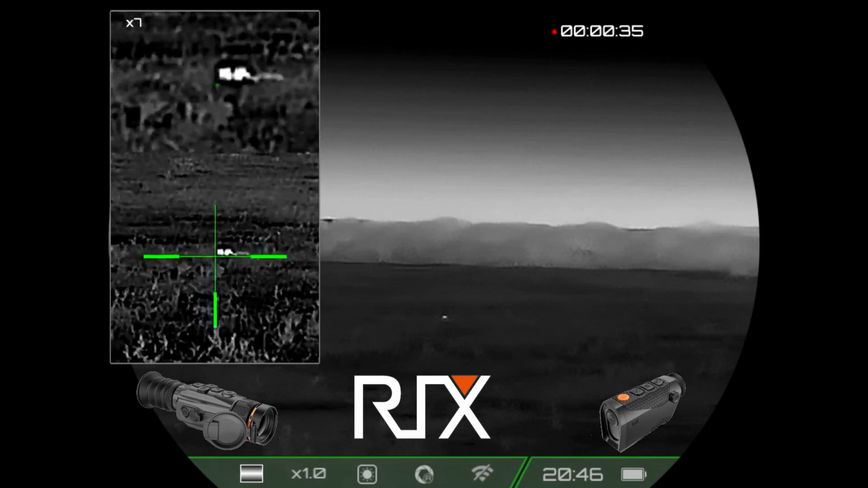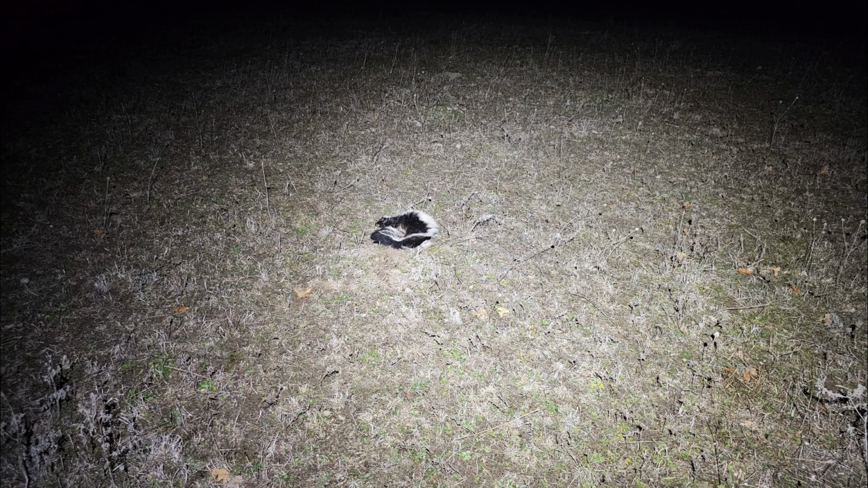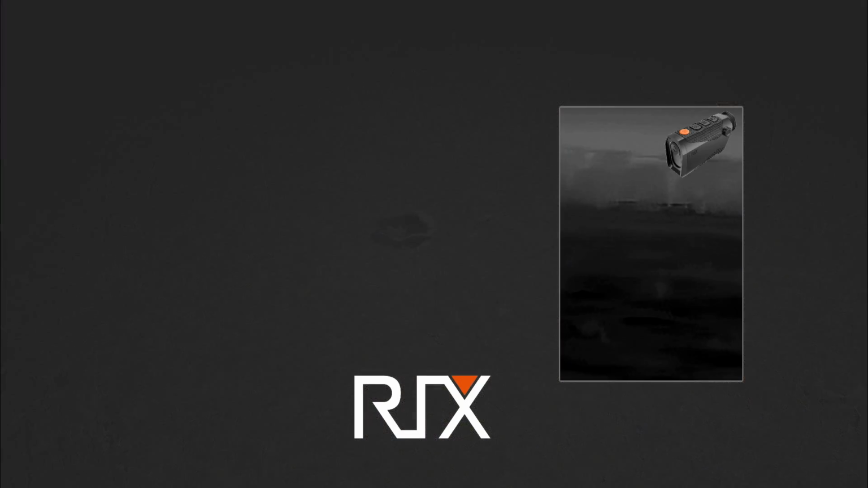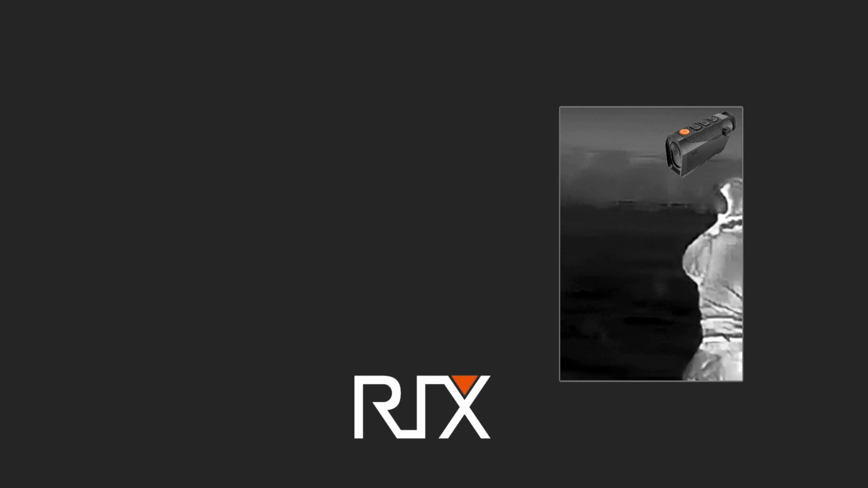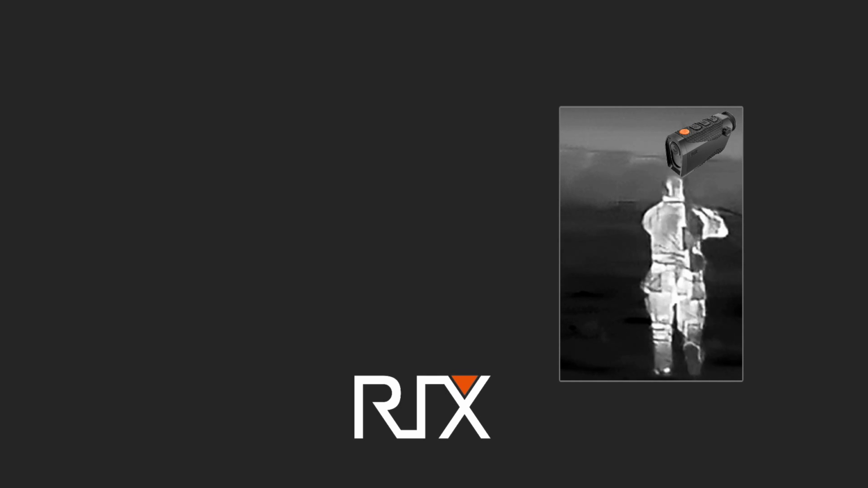You can just see so much better with the Storm at this distance. And just like that, at 70 yards, skunk down. I don't know if it's a male or female. I don't get close to them after I shoot them. I spotted another skunk and I've switched the views. The inset window is going to be the Pocket K2. And I'm going to head out there about 20-25 yards.